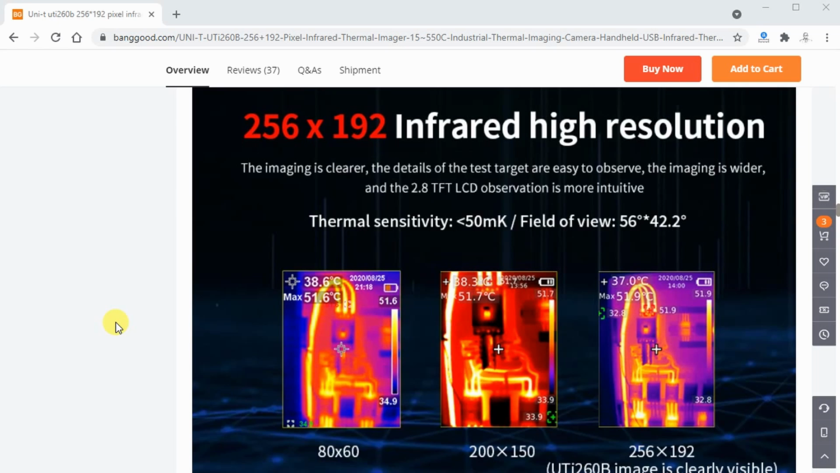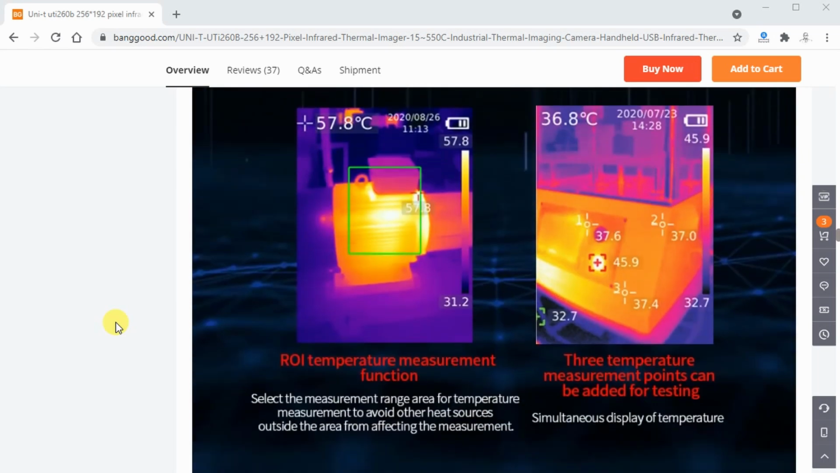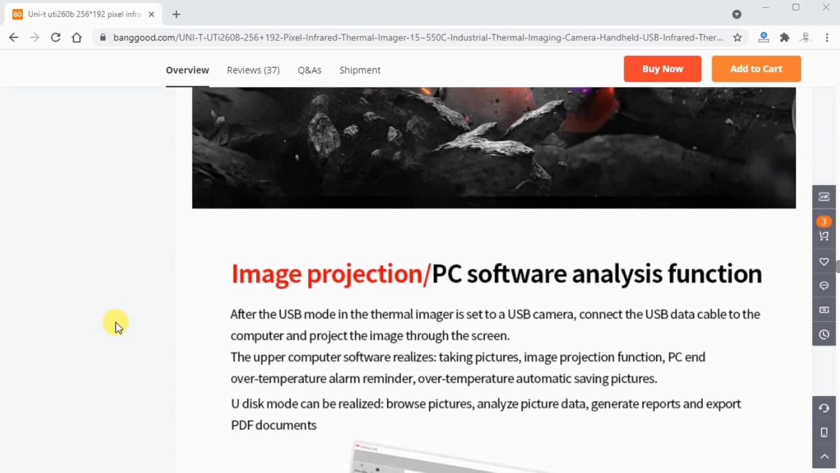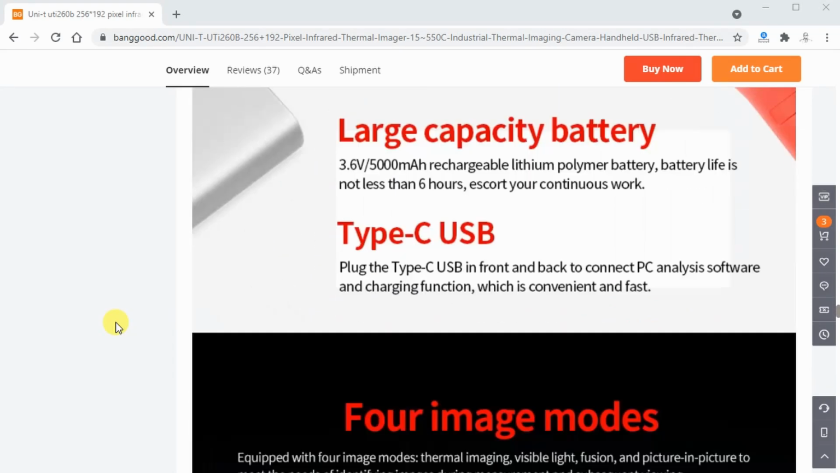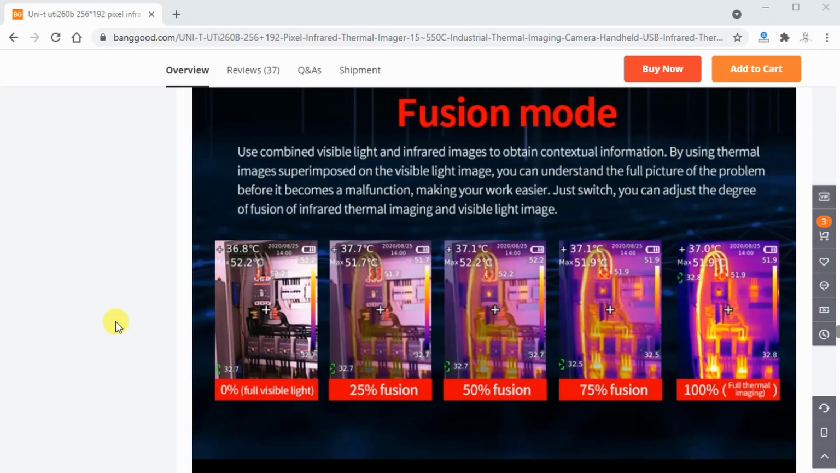I saw some different cameras that say HD picture or similar, but be careful, because sometimes they mention only the visual picture, but the thermal picture resolution is much smaller, so always search for the thermal resolution of the camera. And for this camera I did a lot of investigation. I saw that I get the best price per pixel for this thermal resolution.